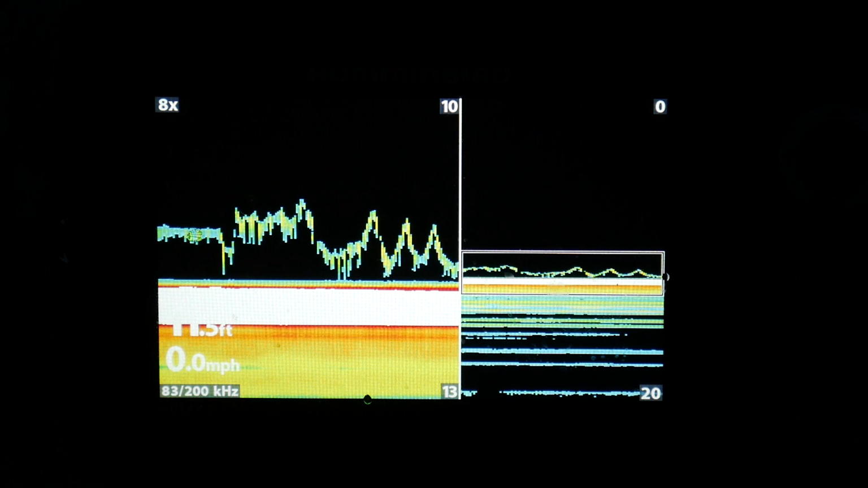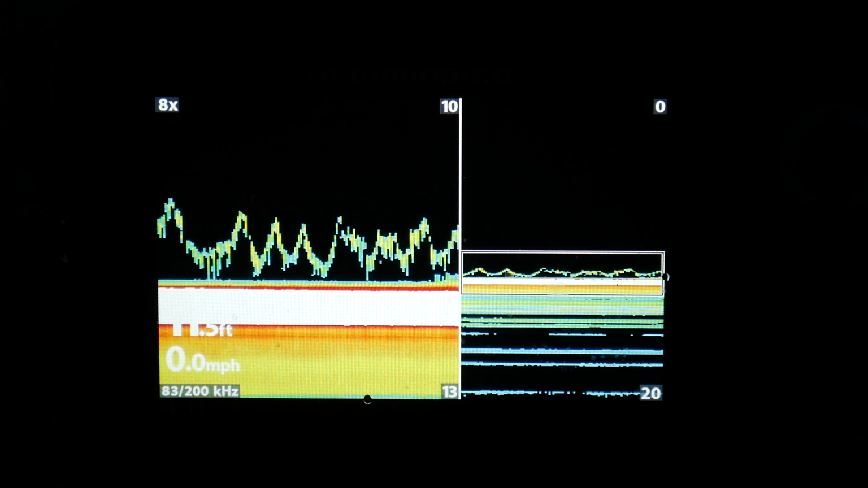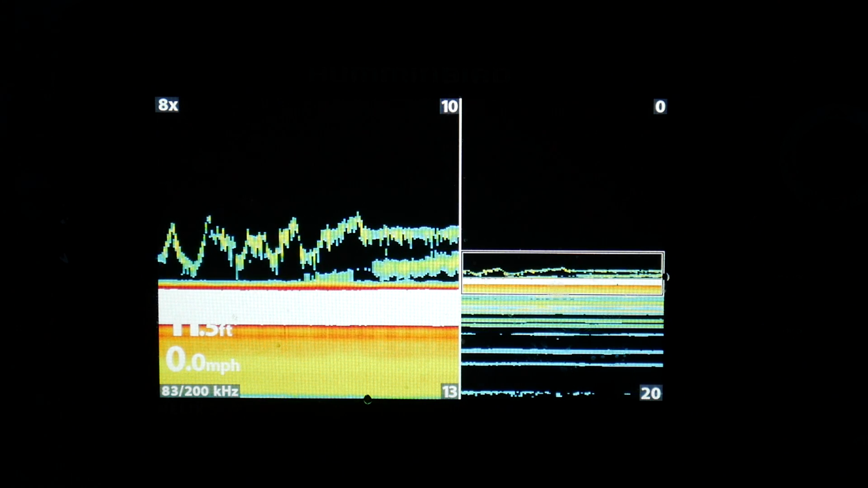So once they come in, it's pretty obvious. And it really gives you great definition and clarity. See, there's a fish right there on the bottom coming up for it. Coming up. He's coming up.